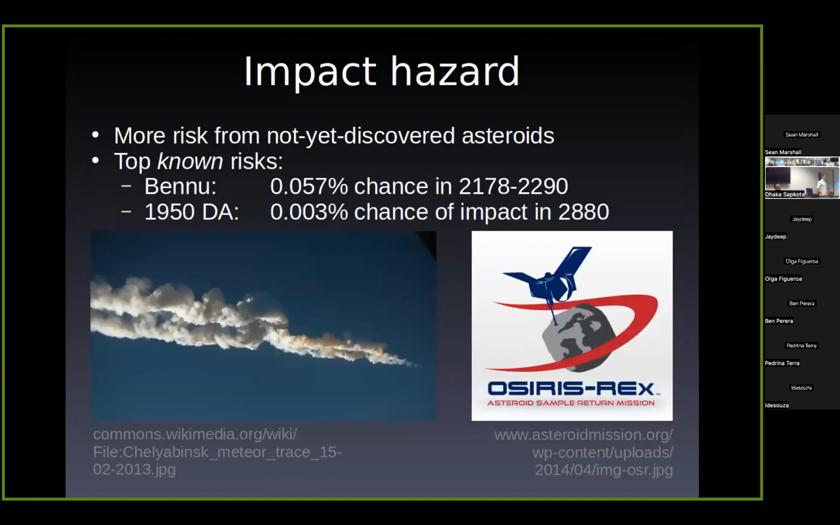And since people often ask about the impact hazard, this isn't my specialty, but I looked up the numbers last night. So statistically, based on estimates of the population, we think we're at more risk from ones that haven't been discovered yet, but out of the ones that have been discovered with well-determined orbits, top known risks are Bennu, which has about 1 chance in 1800 of impacting the Earth starting like 150 years from now. And then 1950 DA, which has about 1 chance in 30,000 of impacting the Earth in the 29th century. So good to know this, but I always tell people we shouldn't run around like Chicken Little and overstate the impact risk, or no one will take us seriously if one actually is coming close.